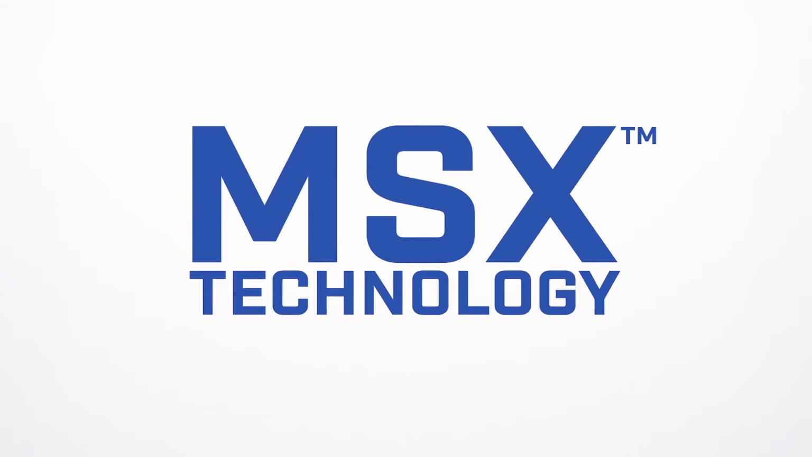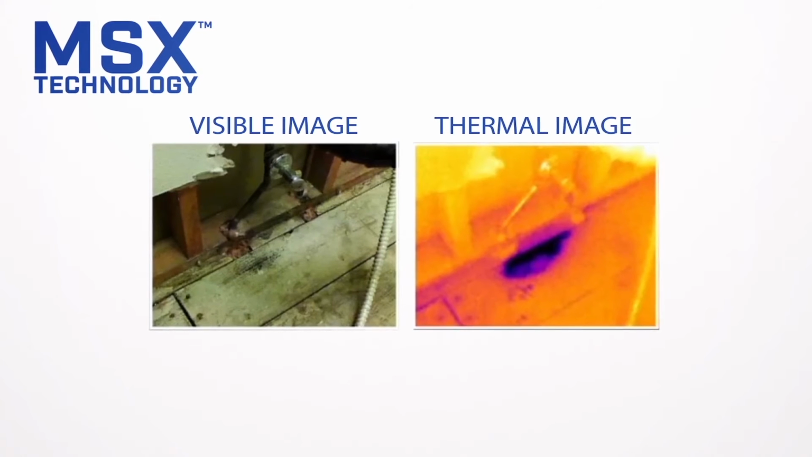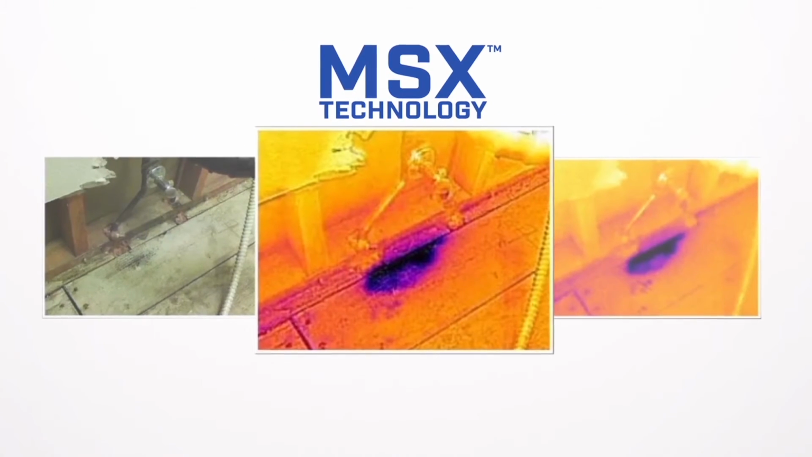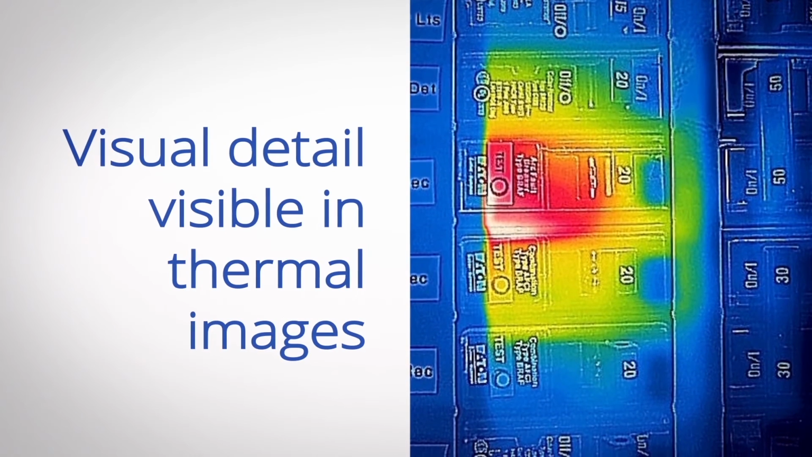Tell us a little bit how that works. MSX takes a visible image at the same time as a thermal image, and then it superimposes the edges onto the thermal infrared image. So you get the best of both worlds. You get the sharp edge finding capability of your eye combined with thermal imaging information. The perfect example of this is a circuit breaker panel. Again, all the circuit breakers are usually numbered. You can actually read that in the MSX image and then see the hot breaker right next to it.